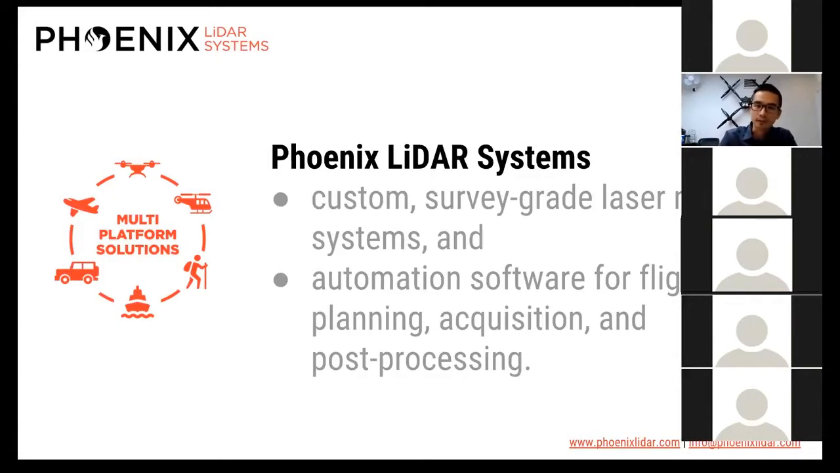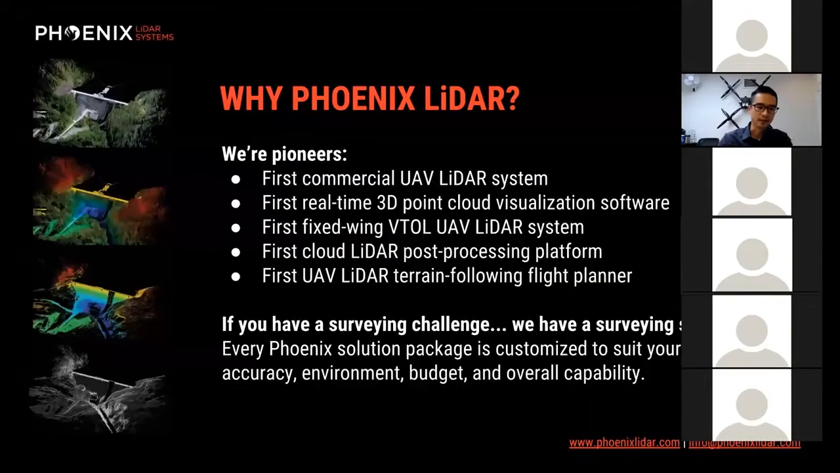So we have, for example, the Phoenix Flight Planner, which takes a lot of the guesswork out of planning a flight, the acquisition software that we built, and then LiDAR Mill, the first cloud post-processing platform on the market. So today we're really excited to present a little bit more information on the third bullet point here. As you see, we were the first in commercial UAV LiDAR.